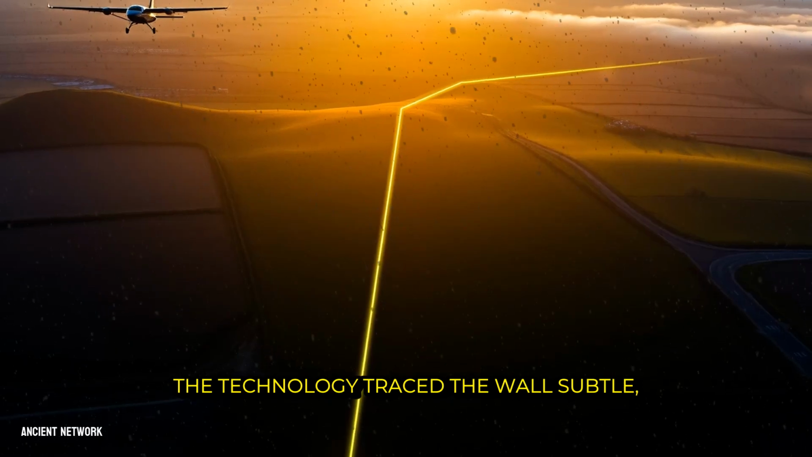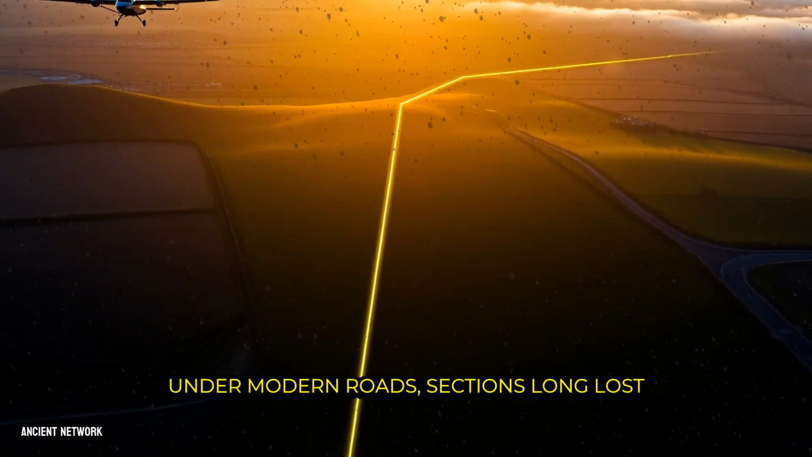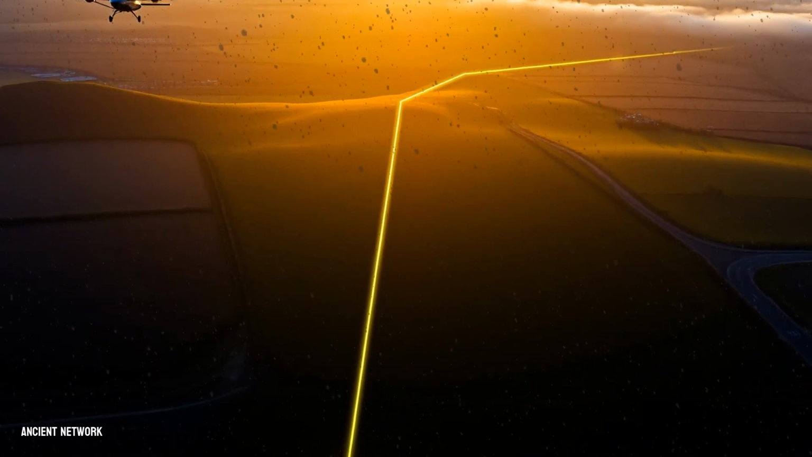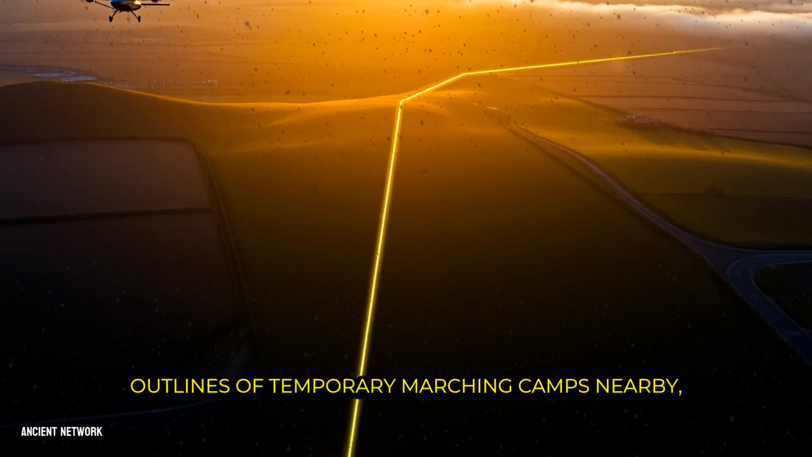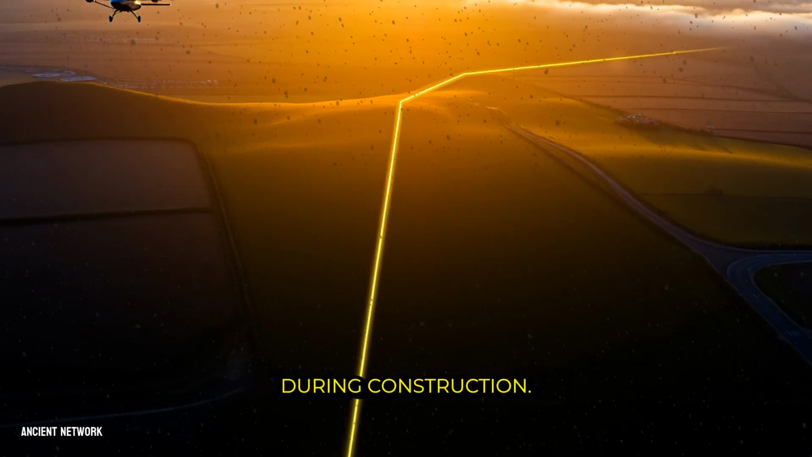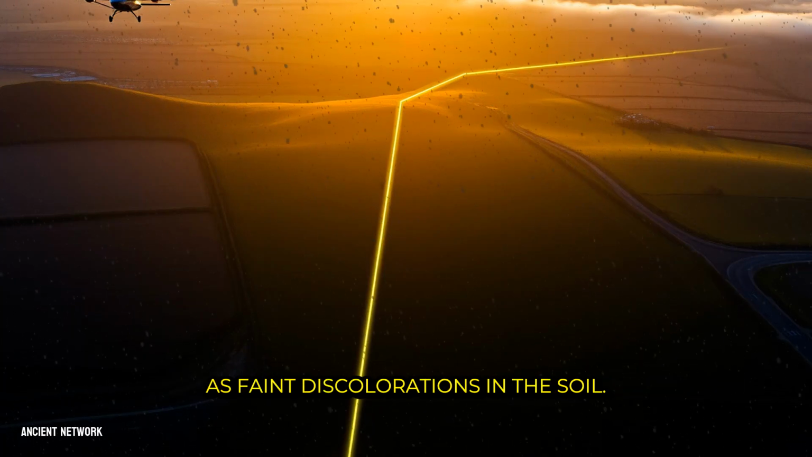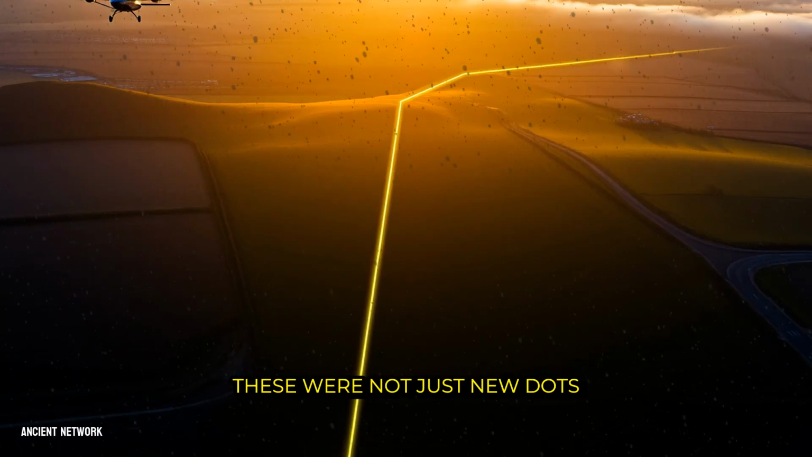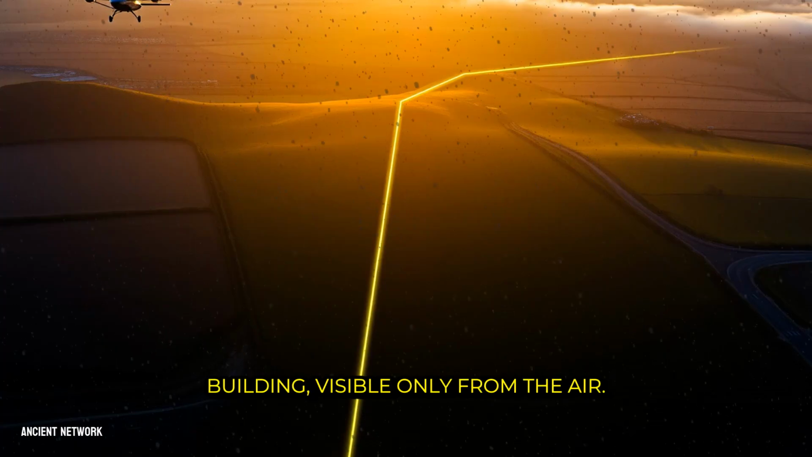The technology traced the wall's subtle, eroded course through plowed fields and under modern roads, sections long lost to the naked eye. More astonishingly, it revealed the ghostly outlines of temporary marching camps nearby, where Roman legions stopped to rest during construction, their tidy rectangular shapes preserved only as faint discolorations in the soil. These were not just new dots on a map, they were moments frozen in the process of empire building, visible only from the air.